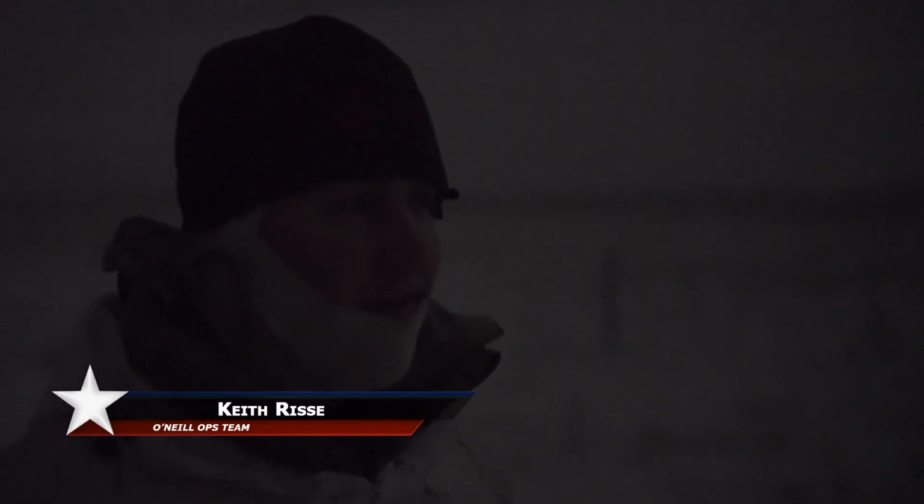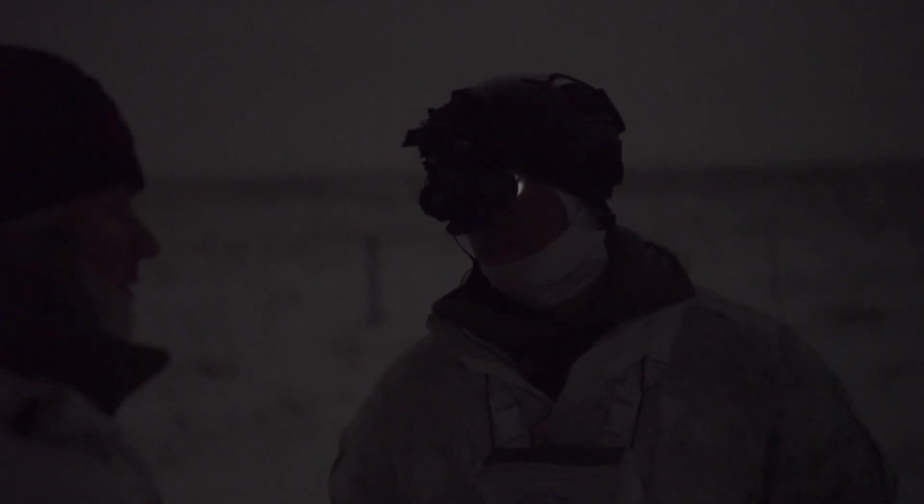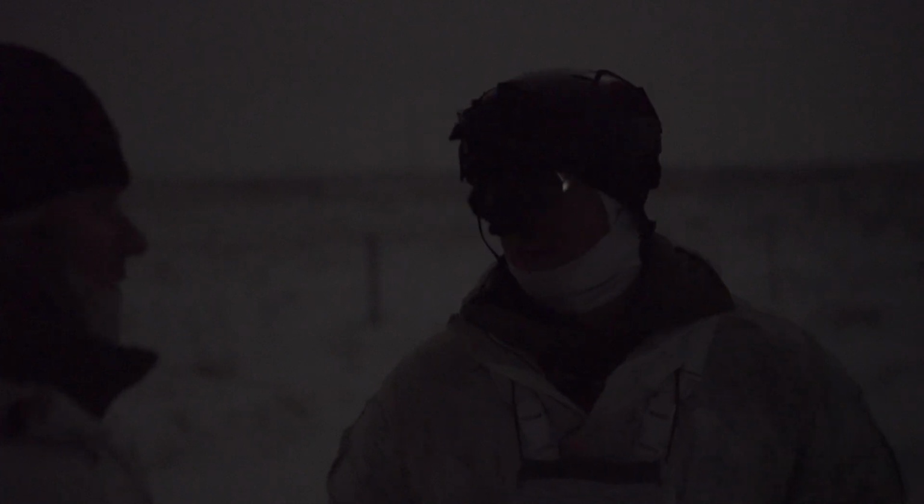This is a really good spot. There's usually 2 or 3 coyotes here at night, so it should be good. Okay, here he comes. He's coming back. There's one on the cow, and there's one on the south side of the fence, so I saw 2 for sure. Okay. Let's get our stuff and roll.